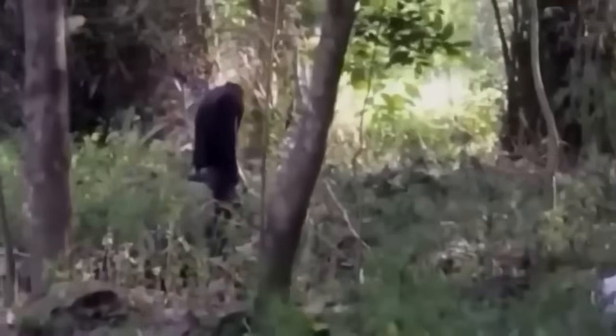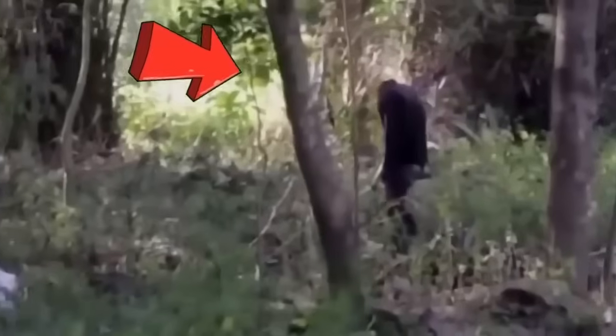The footage leaves us with more questions than answers. What could he be holding? And what lies behind this haunting presence? One thing's for sure, encountering such a sight alone in the woods would send shivers down anyone's spine.